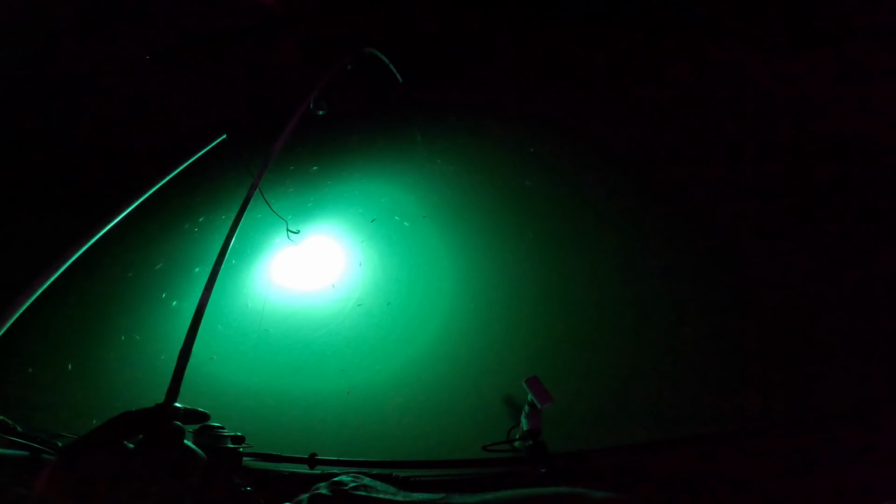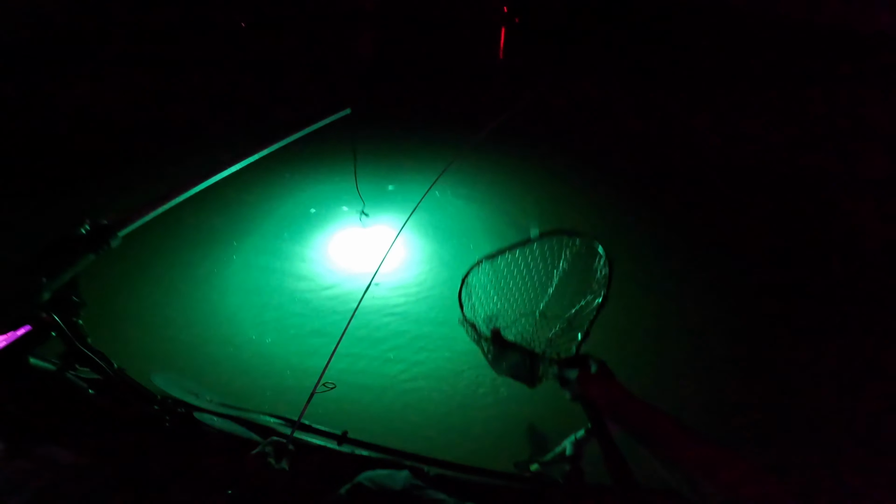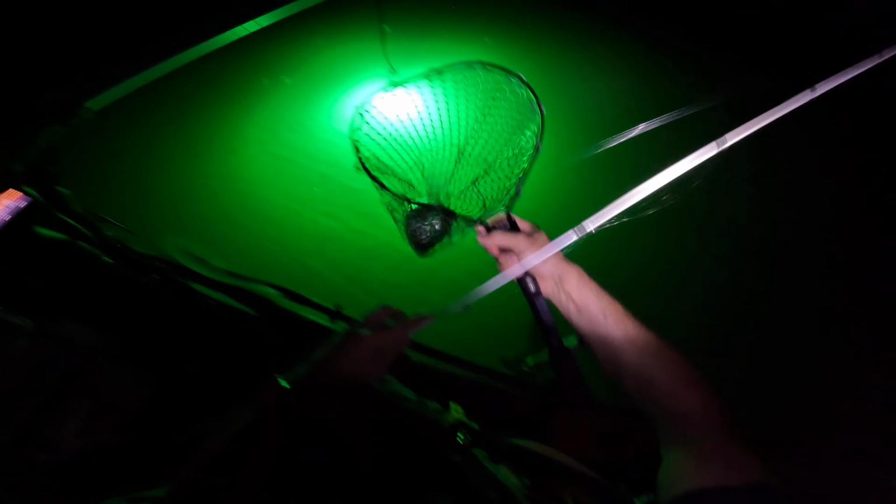Fishing at about 10-12 feet down under the big mass. Some of those bigger ones hanging down below can see it. Just waiting for a thump. There we go. Ooh, that's a good one. That's a nice one. That's the best one so far. Well, I discovered my favorite way of night fishing now. 12 or 13. Not very happy about being caught.